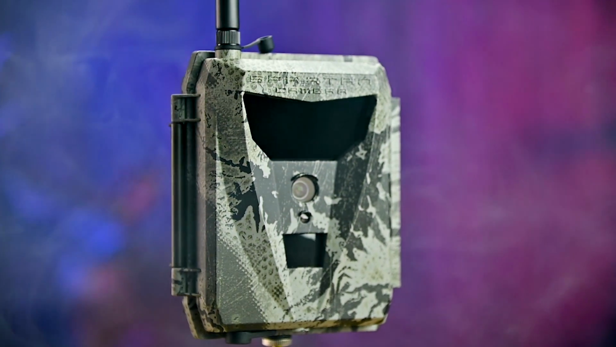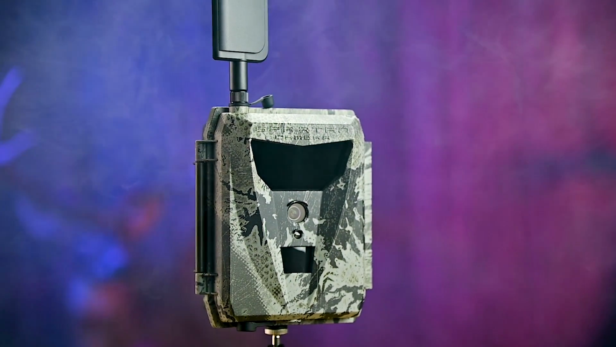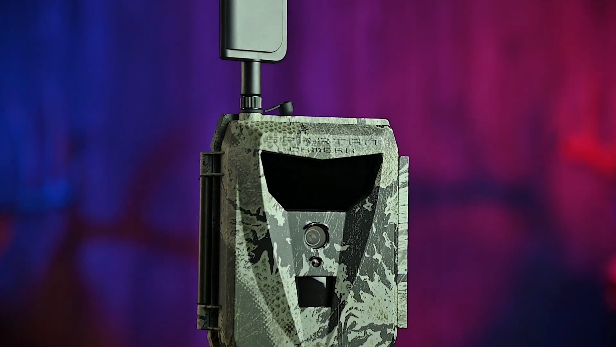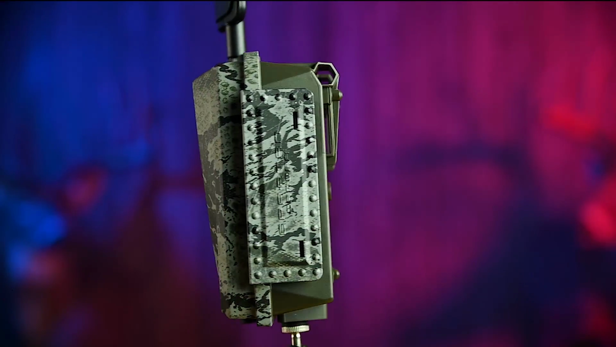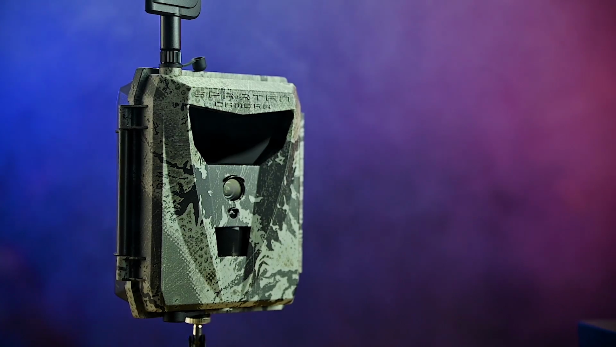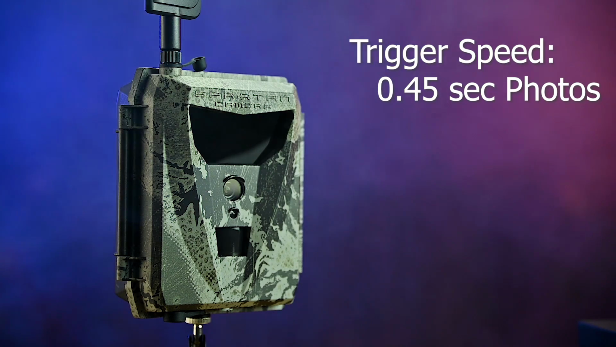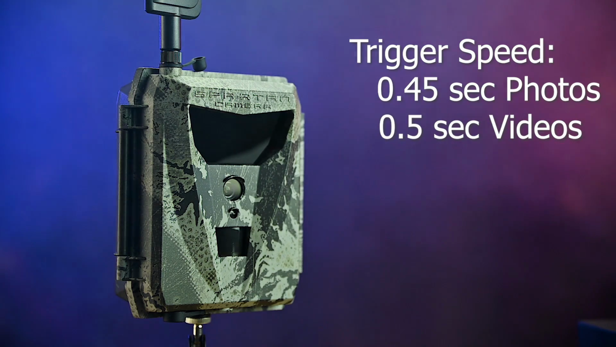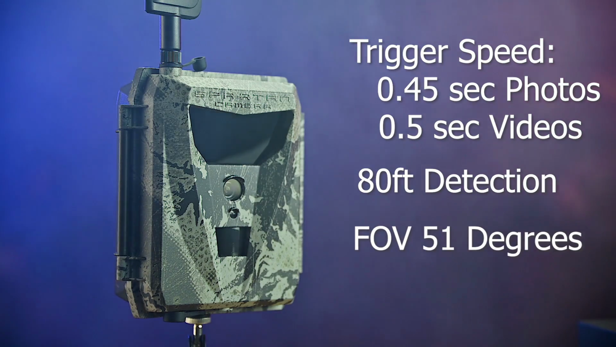The Spartan GoLive cellular camera lives up to its name and can go live by giving you a view in near real time. Photos and videos are sent to your phone in great detail with a thumbnail resolution that can be adjusted, a trigger speed of 0.45 seconds for photos and 0.5 seconds for video, a detection range up to 80 feet and a field of view of 51 degrees.